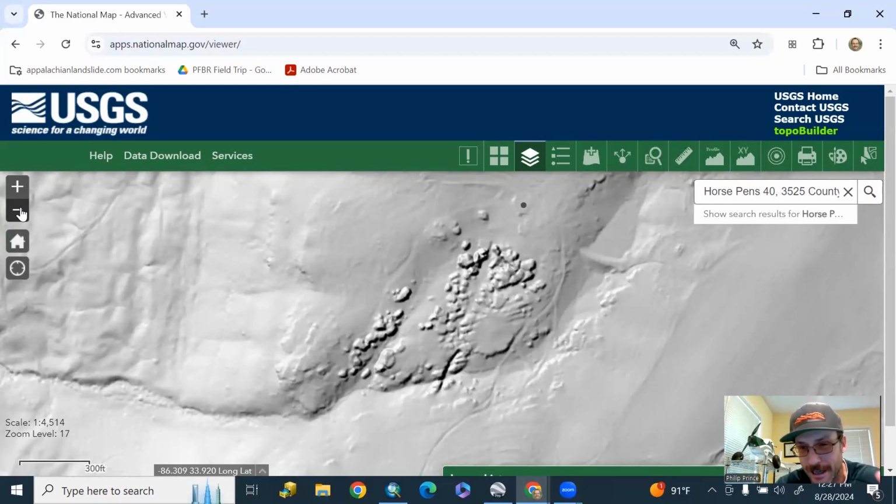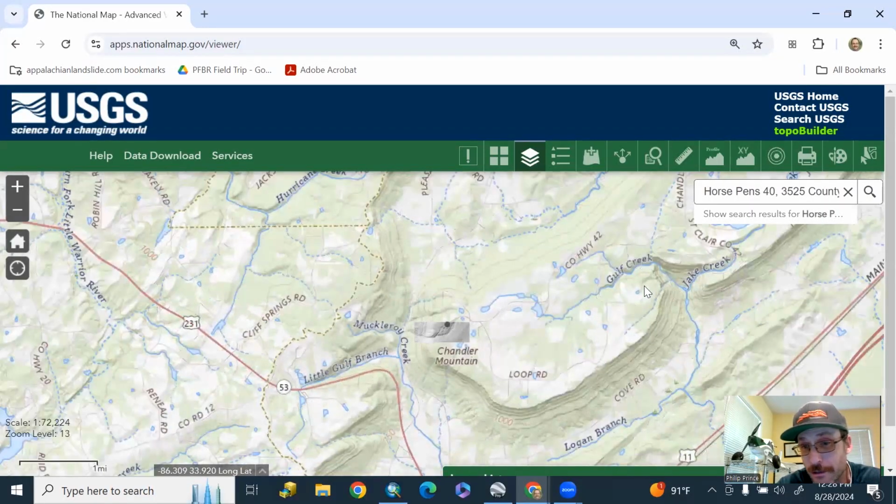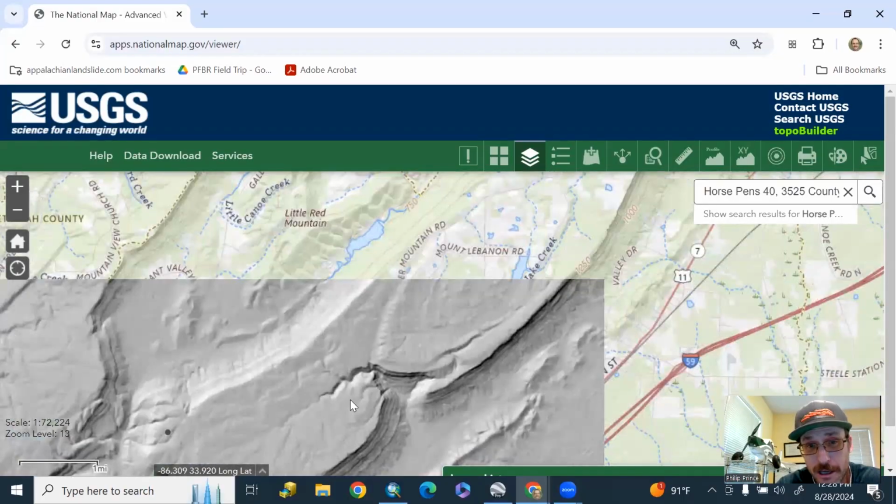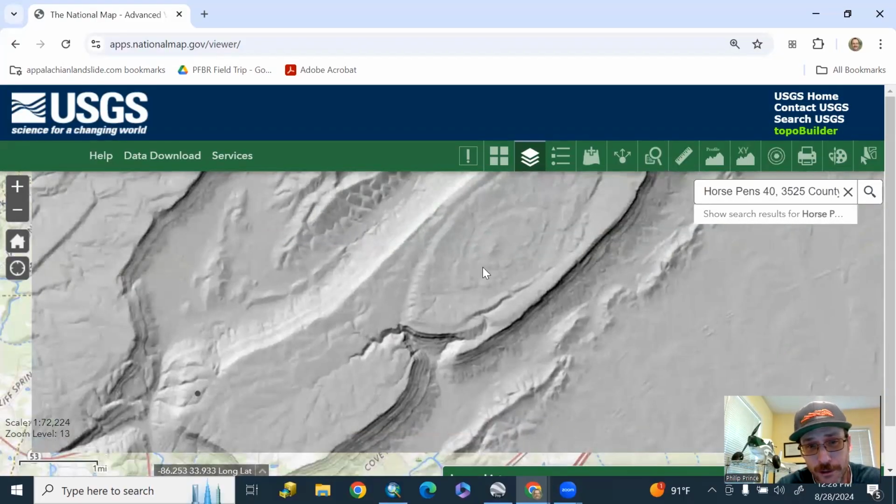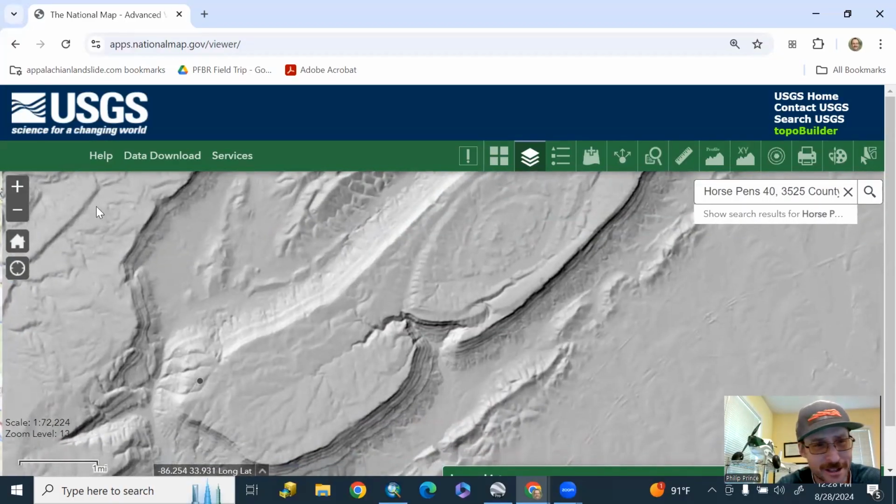Different states tend to have a little bit of variation, but this is quite good. And in fact, a lot of Alabama's USGS LiDAR is quite good. The landscapes around here are really cool to look at. Some of this valley and ridge structural geology and the plateaus that it makes are just absolutely fascinating.